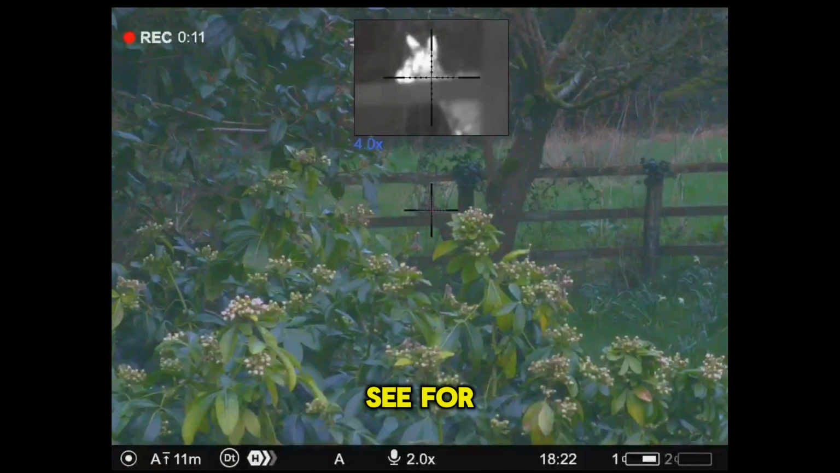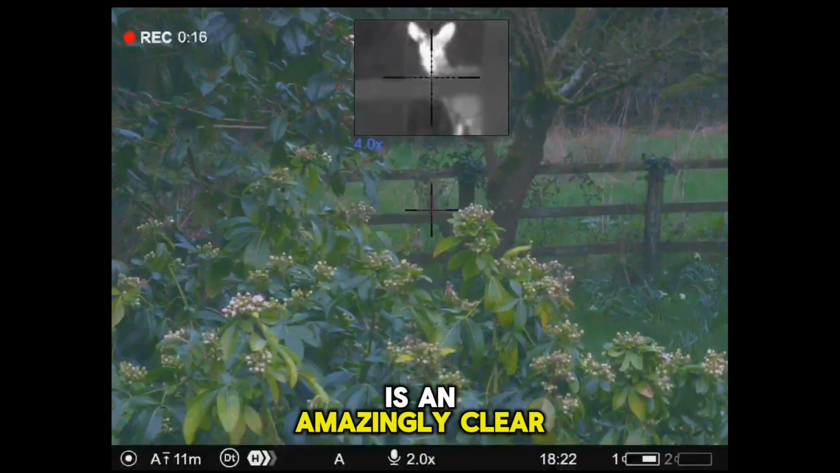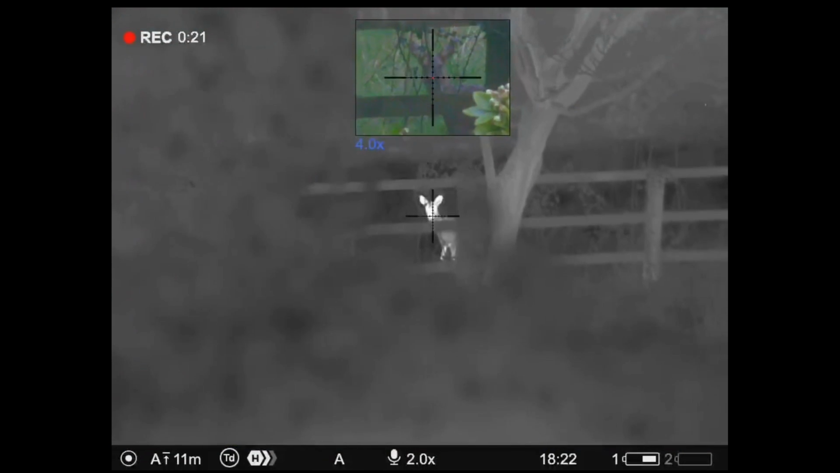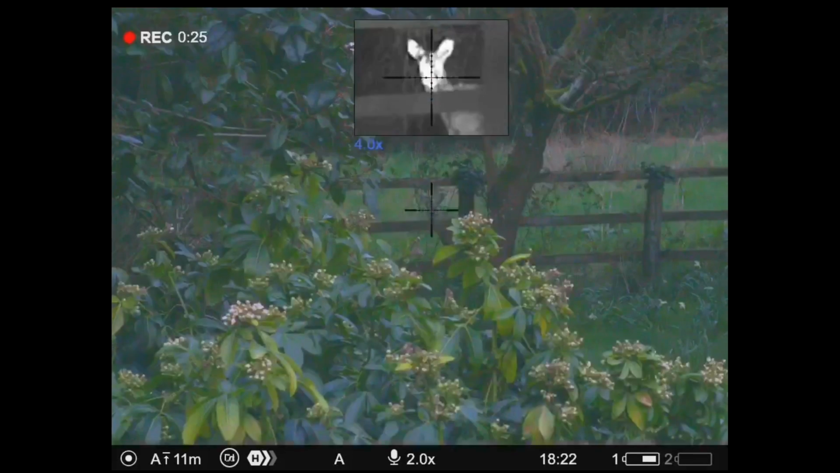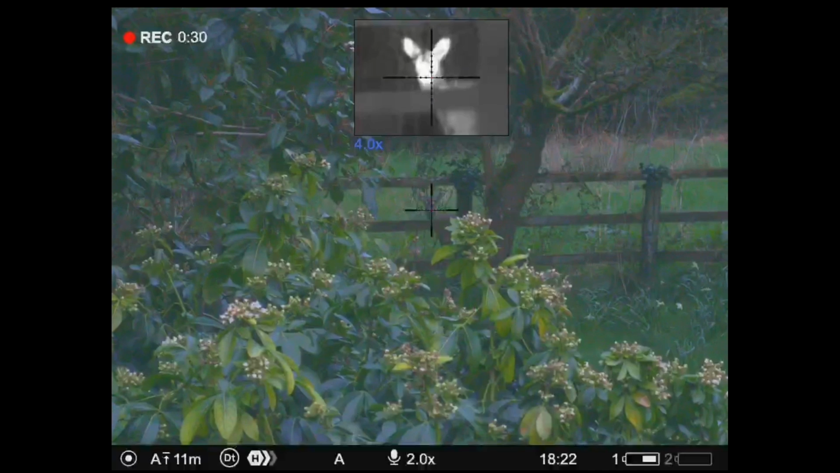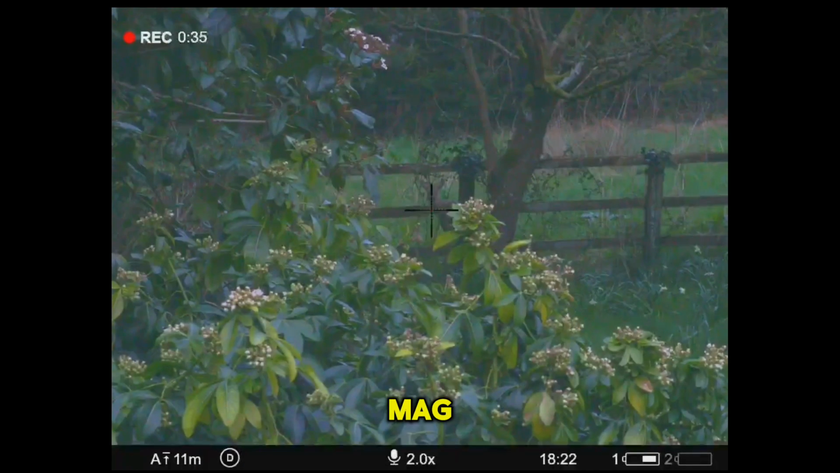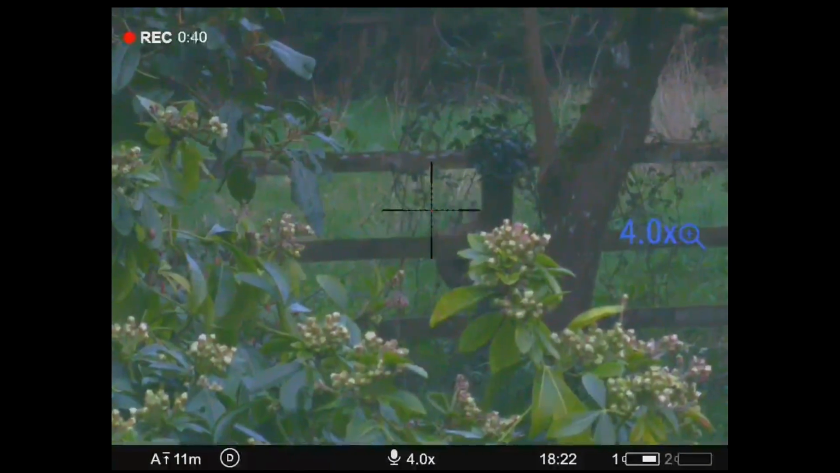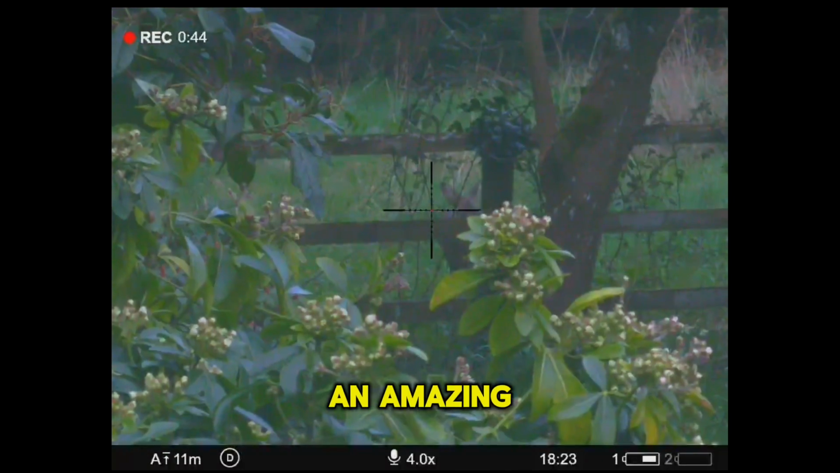So as you can see for this roe deer here, the DUO DXP50 really is an amazingly clear colour daytime rifle scope, replacing glass. The thermal imaging that you can see in the PIP is a 640 by 480 sub 25 millikelvin NETD thermal sensor. You've got a zoom capability of 2 times up to 16 times mag, and it really is an absolutely stunning rifle scope. Yeah, as you can see from the imagery, just super duper clear, an amazing bit of kit.